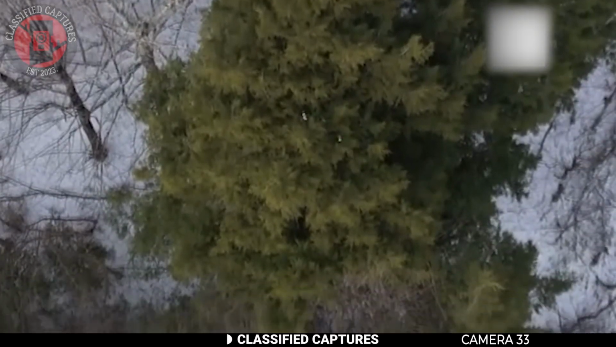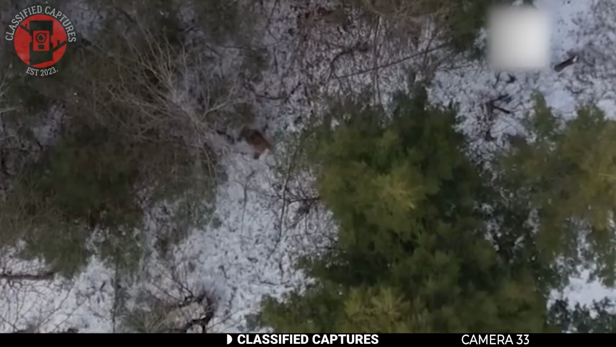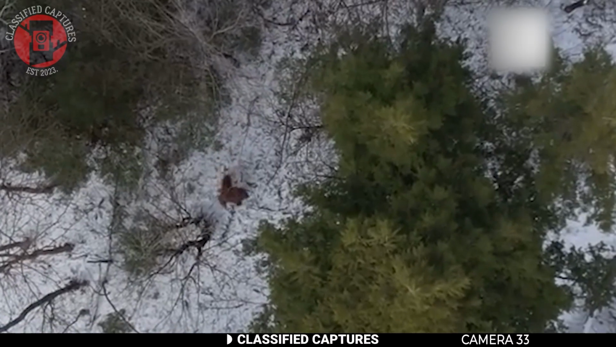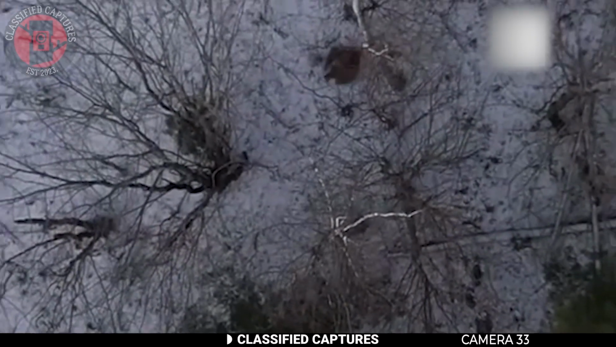As the footage plays out, you can see the creature walking gracefully through the footage. It took enormous strides that left many people questioning if it could actually be a human. The gait and stride length were simply too expansive to belong to a person, so whatever this being was, it was distinctly different from us.